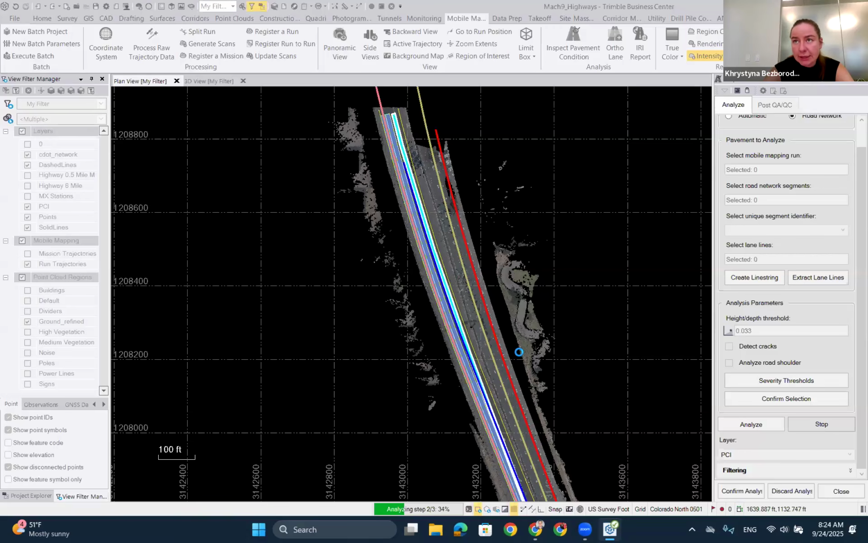For the cities, what we usually see is the road network is segmented by streets, so from one intersection to another intersection. So the segments are a little bit larger. Usually, we do not recommend very large segments for analysis. But yeah, it will work with the majority of the segments that we usually see coming from cities or DOTs.